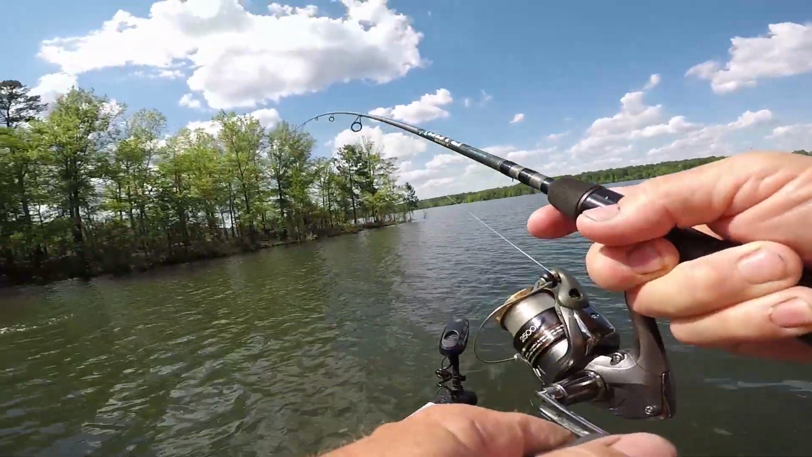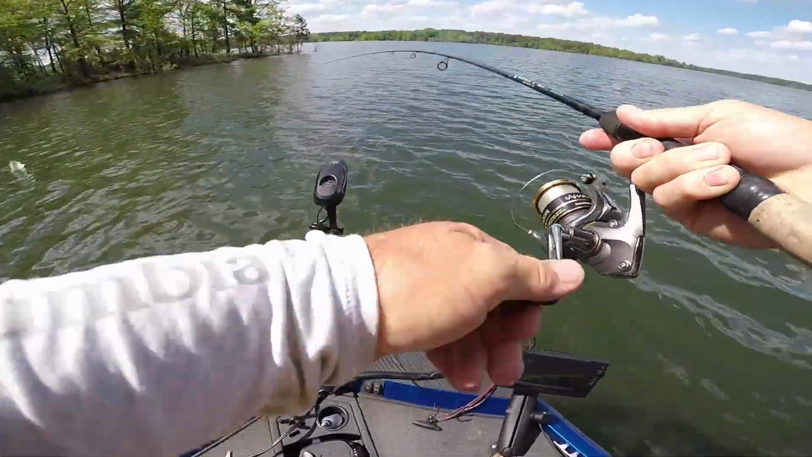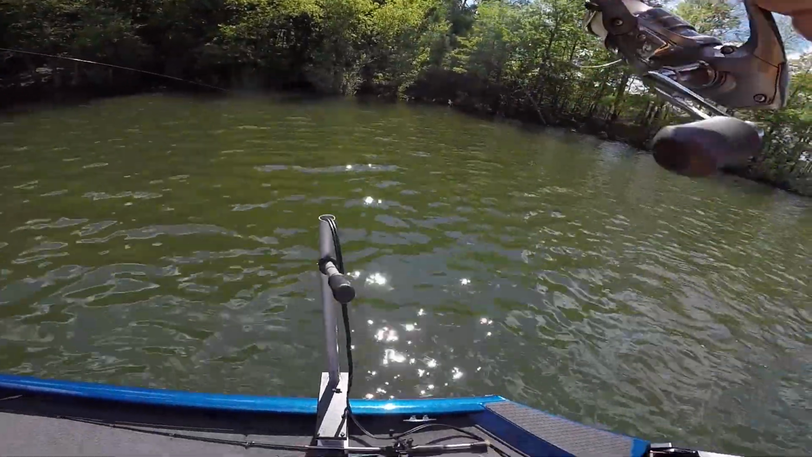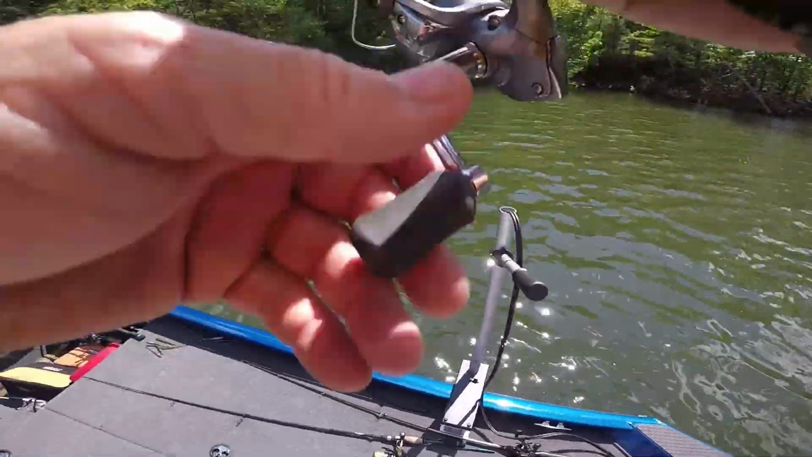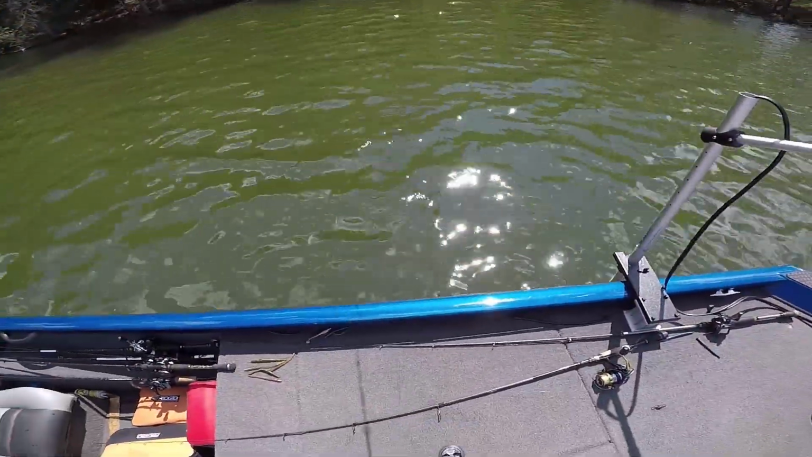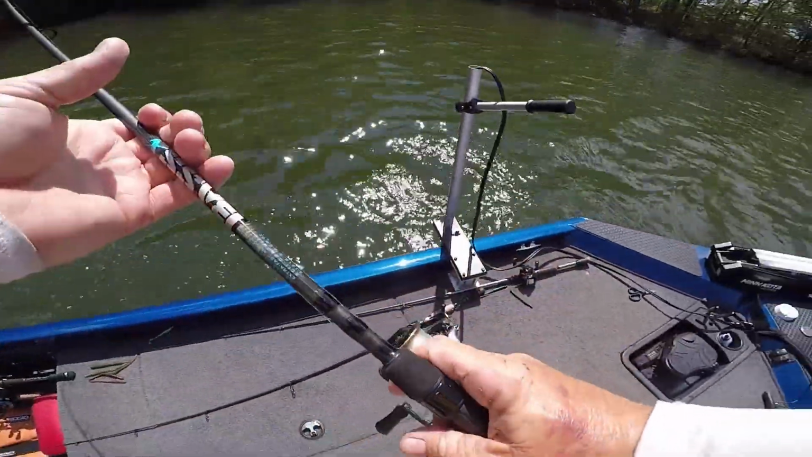I'm trying to do it when he's not jumping. Basically, I cut the camera on. I done lost a couple fish, guys. I lost one today trying to cut the camera on, and I've lost many of them before doing videos trying to cut the camera on. The fish jumps. By the time you reach up with your hand, you can't reel, and he gets off.